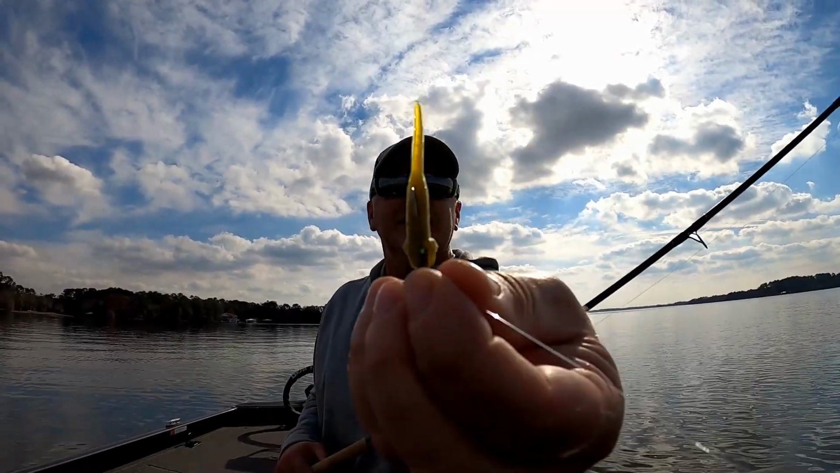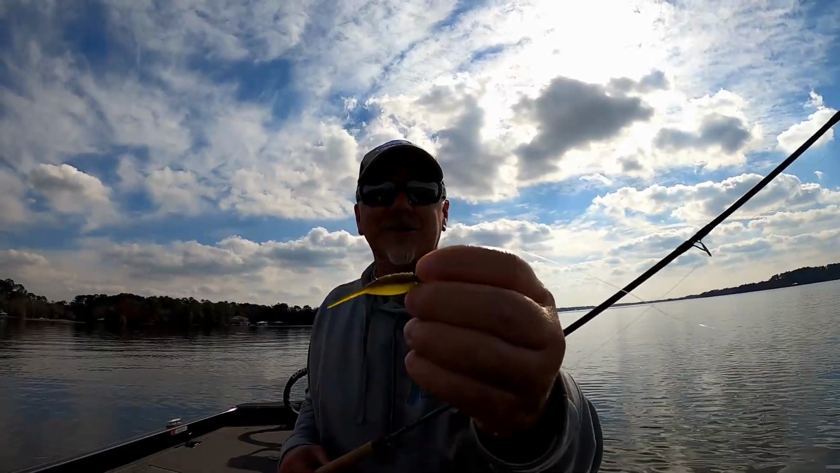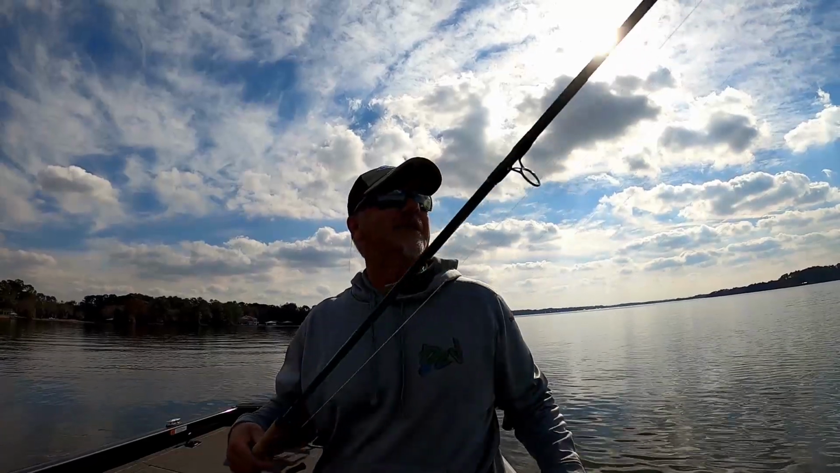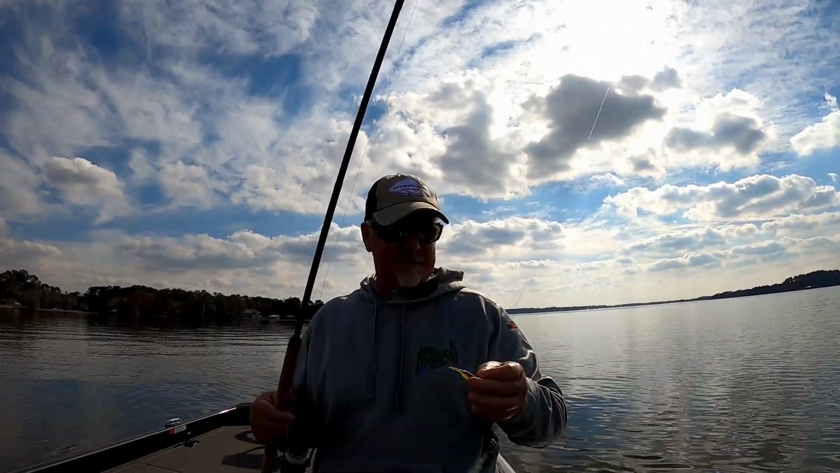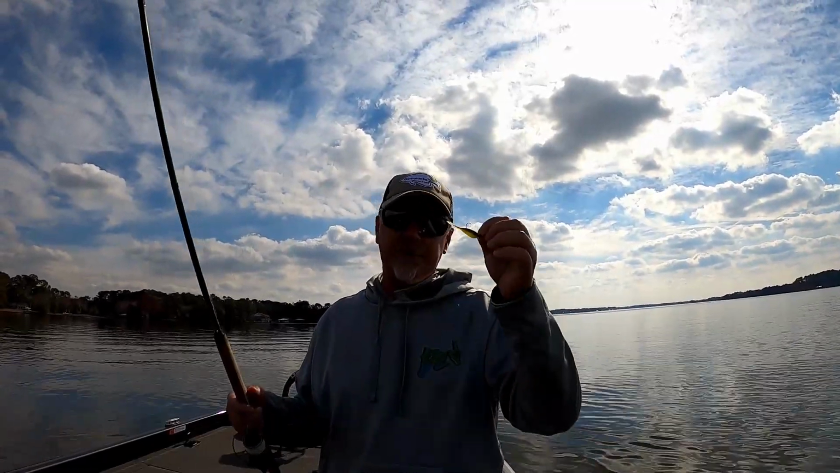Now, granted, it has taken some damage. It's definitely chewed up, gnawed up, torn up, but it is still hanging in there. And I haven't changed it because they're still biting it. So these little tough jigs are pretty handy.